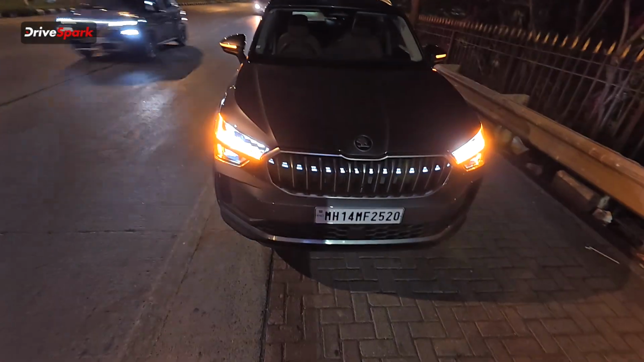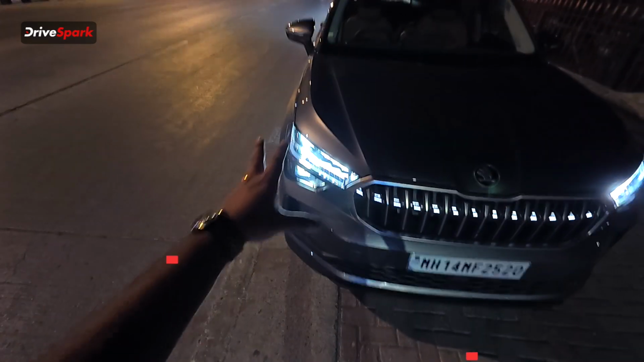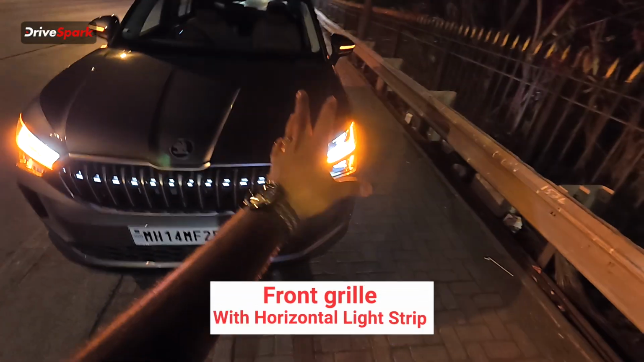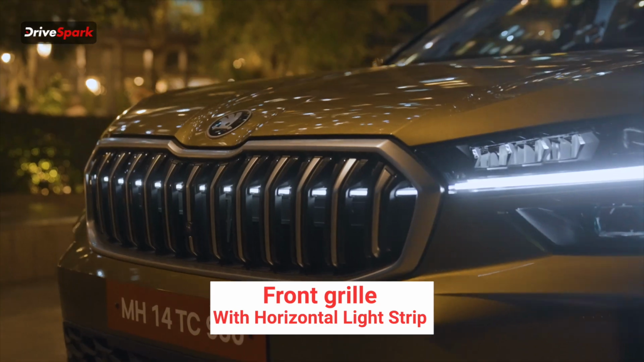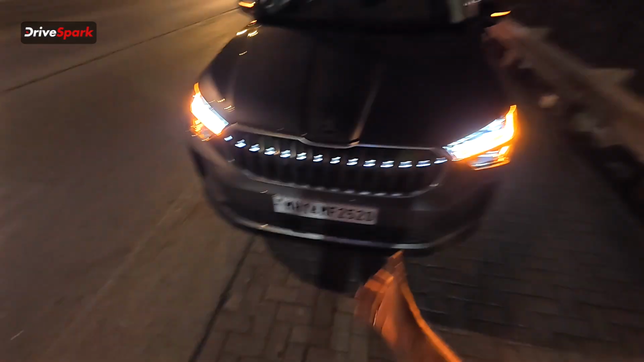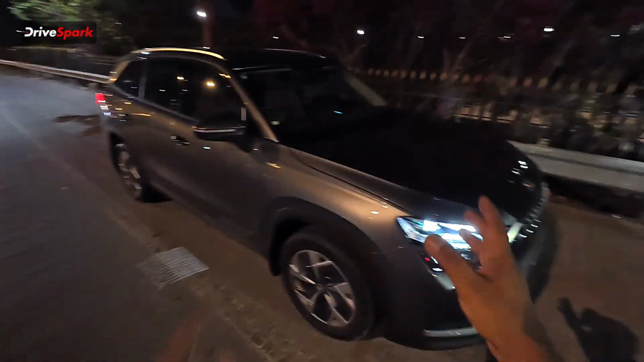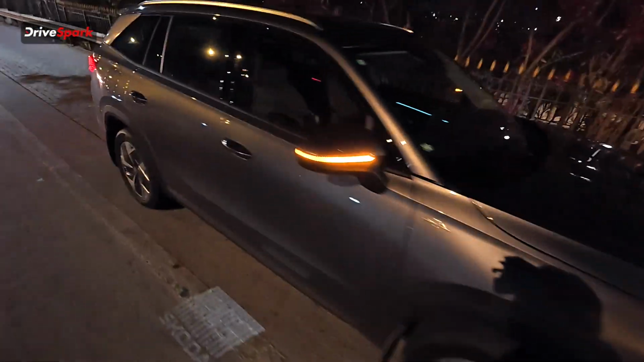As you can see over here, the front grille gets these kind of lights, looks really cool. It's got a beautiful Skoda crystal headlight unit that is just amazing, and the throw from it is just superb. So I just said superb again, one more fantastic car from Skoda. And yeah, it's a 4x4. This is the L&K version. You also have the Sportline version.